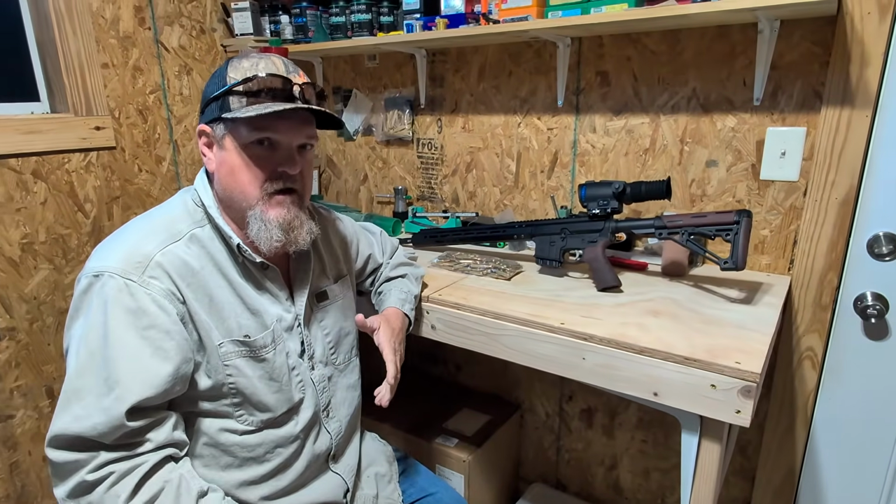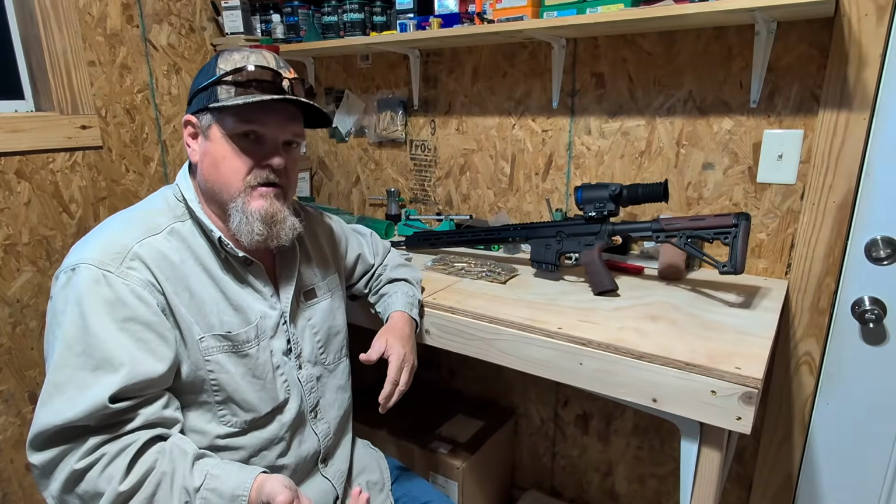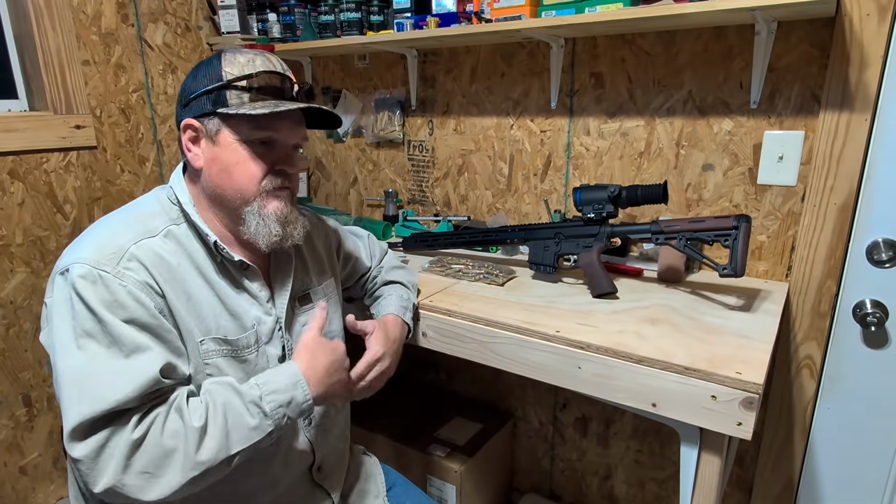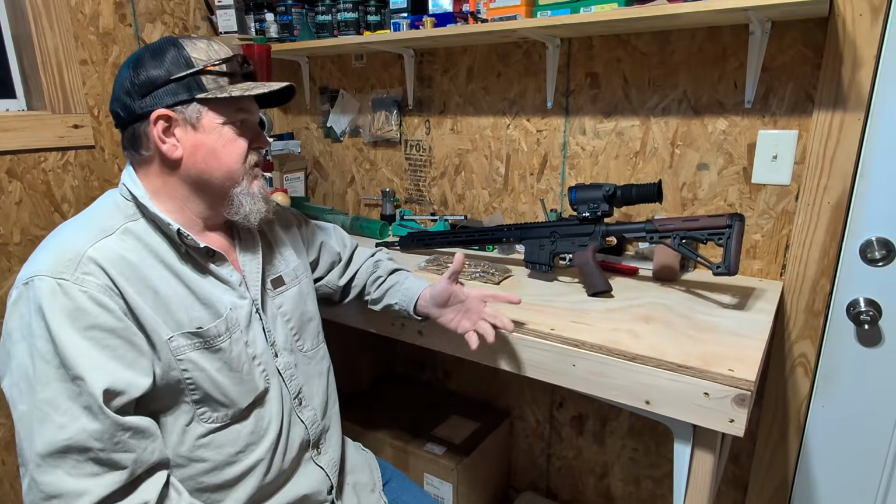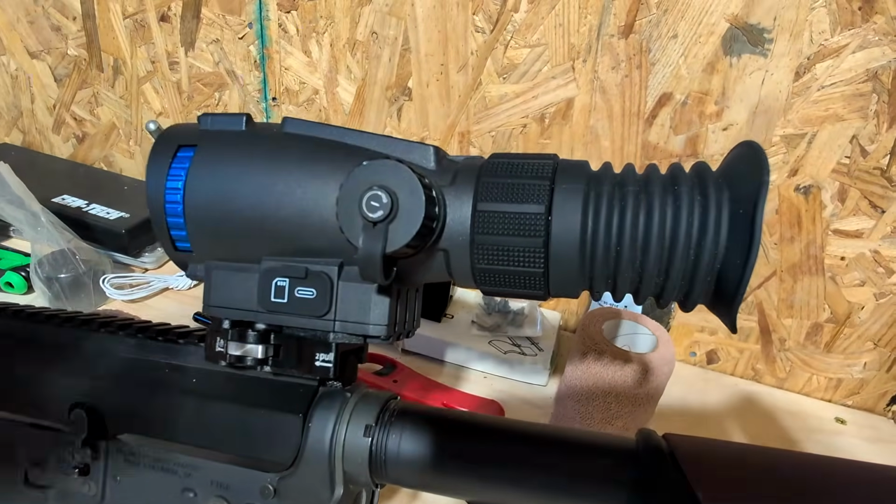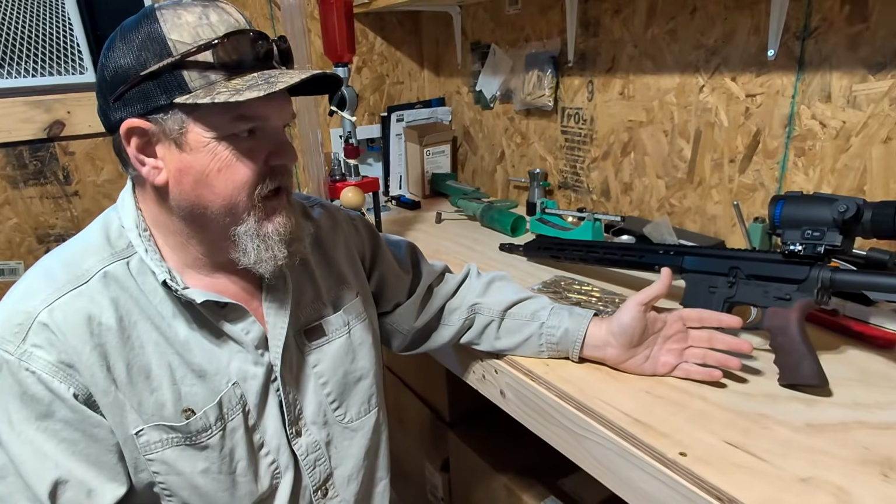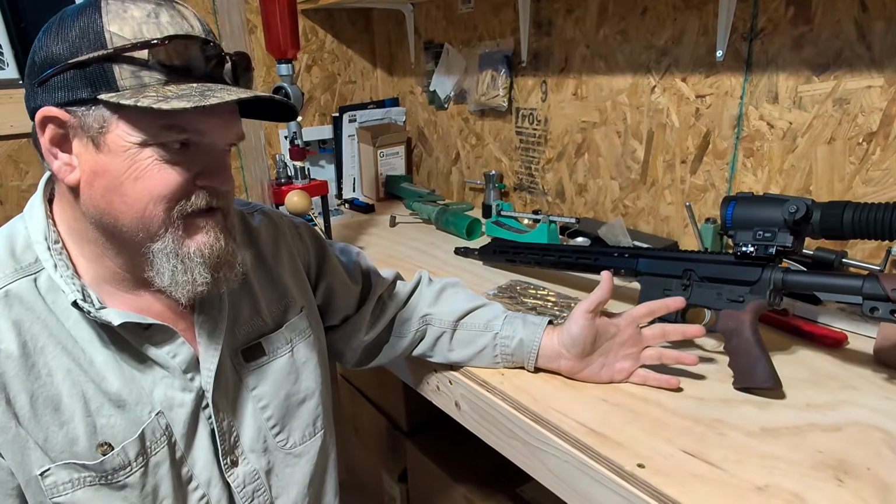It didn't come with black hot, so the firmware update gives us the black hot option, which I use a lot in foggy or humid conditions, as it makes a gray background screen anyway. So the things that I do enjoy about this scope, it runs on one 18650 battery. The battery life shows to be 6 to 8 hours, which has been pretty spot on. It's running about 7 hours.